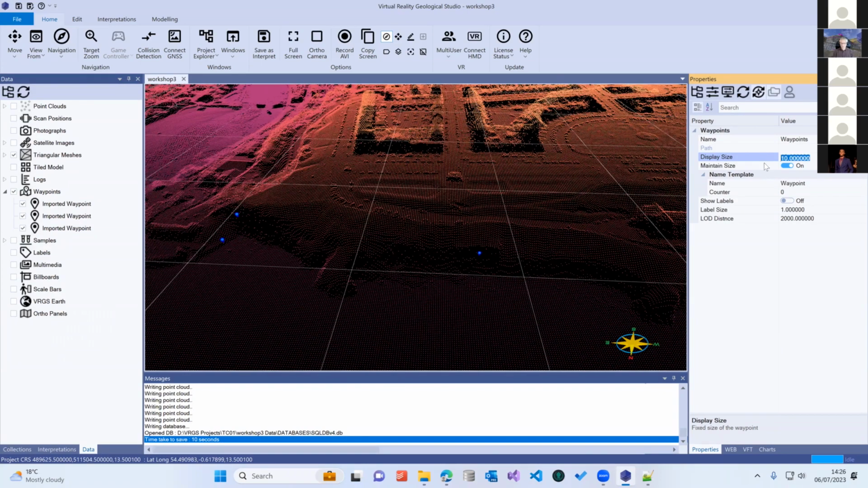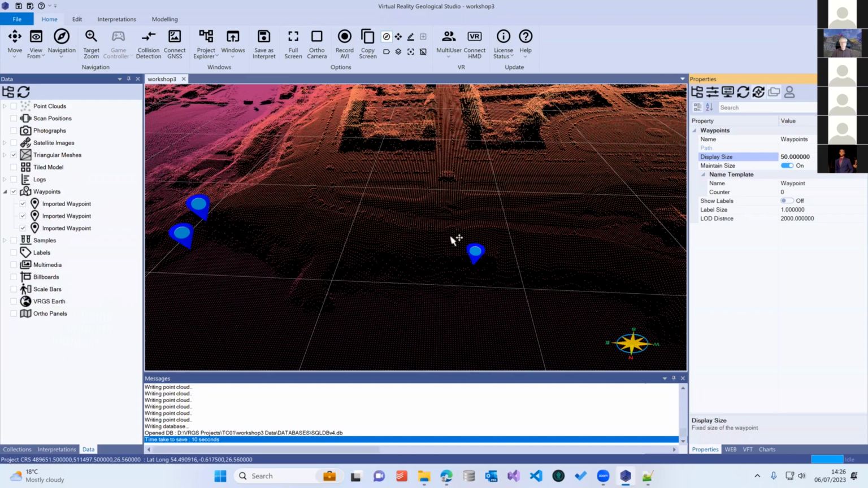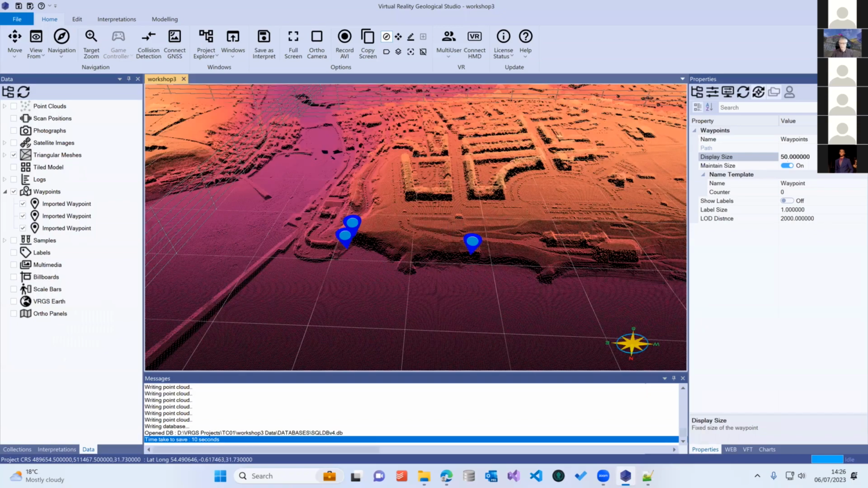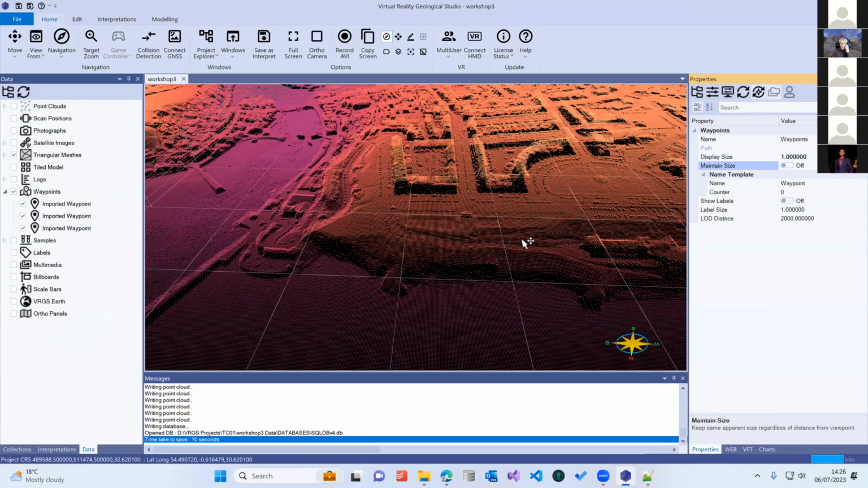So let me make them even bigger. So they always scale to the same size, which makes it easier when you're working with quite large scale data to be able to find out where things are. Anyway, I'm going to take those back down to 1 and have them in meters.